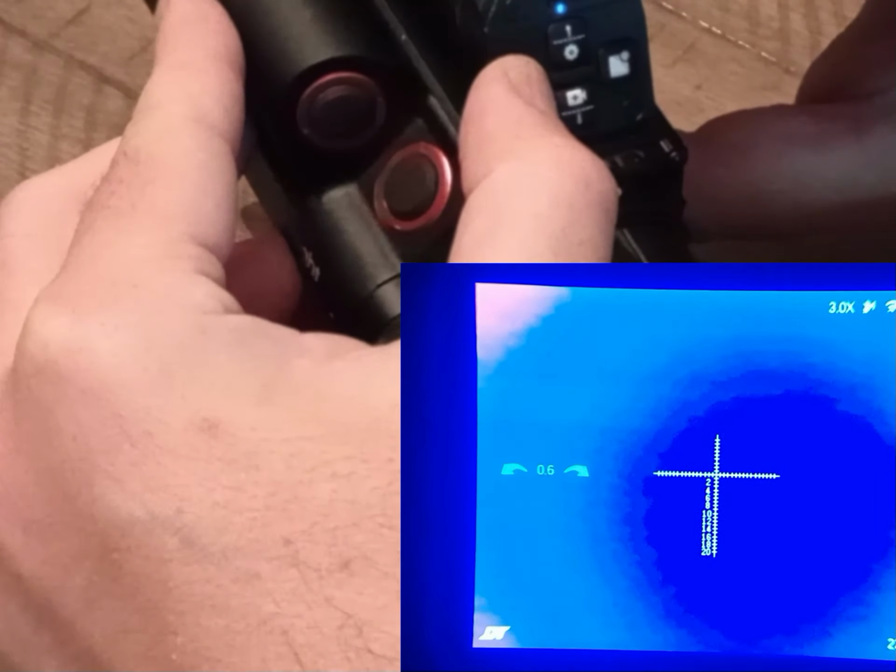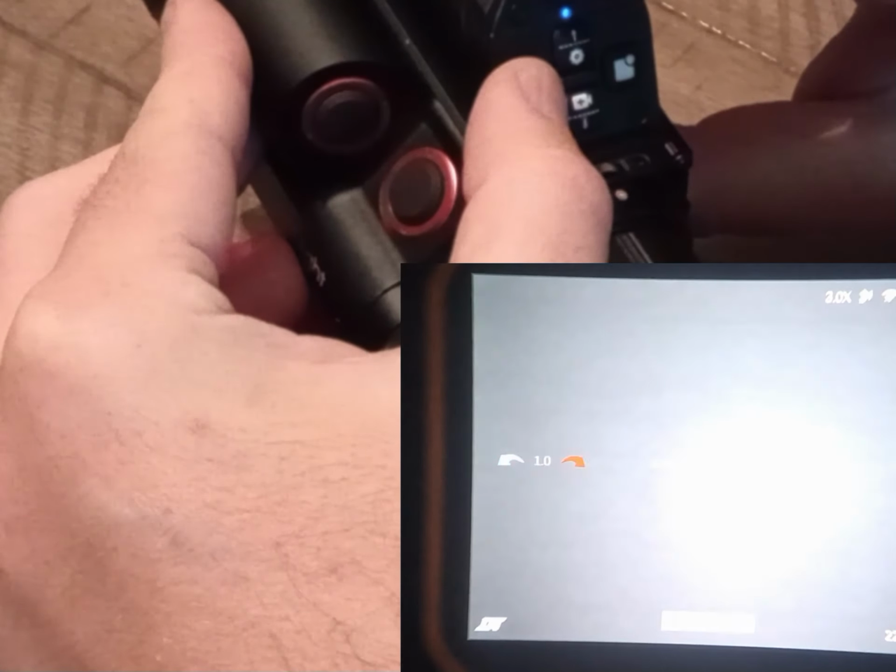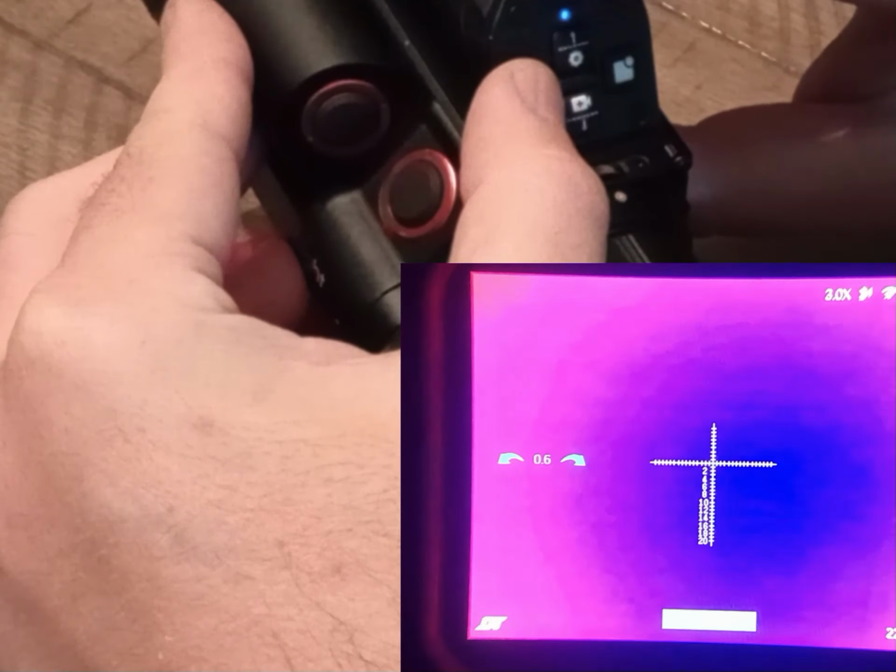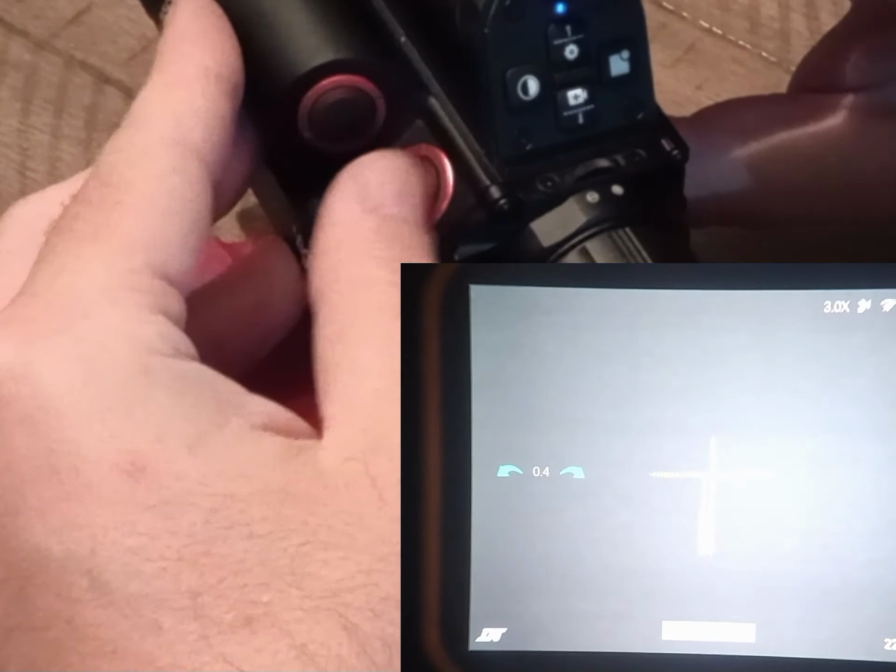I don't know what that one was. I think that was white. Yeah, you could change all the different thermal settings you want, which is pretty cool.